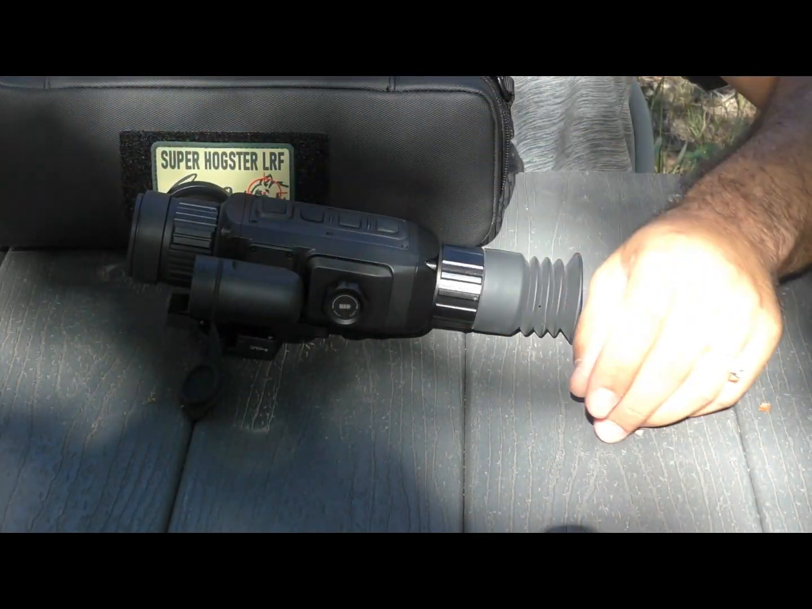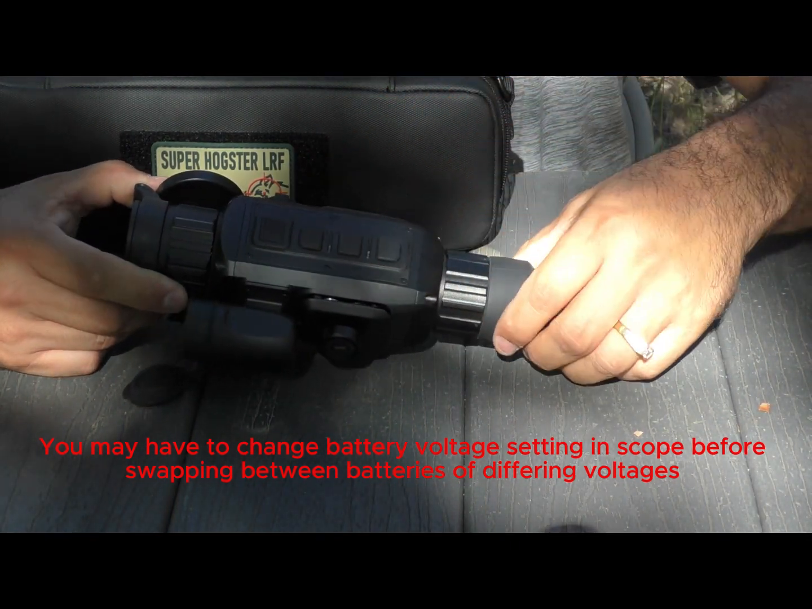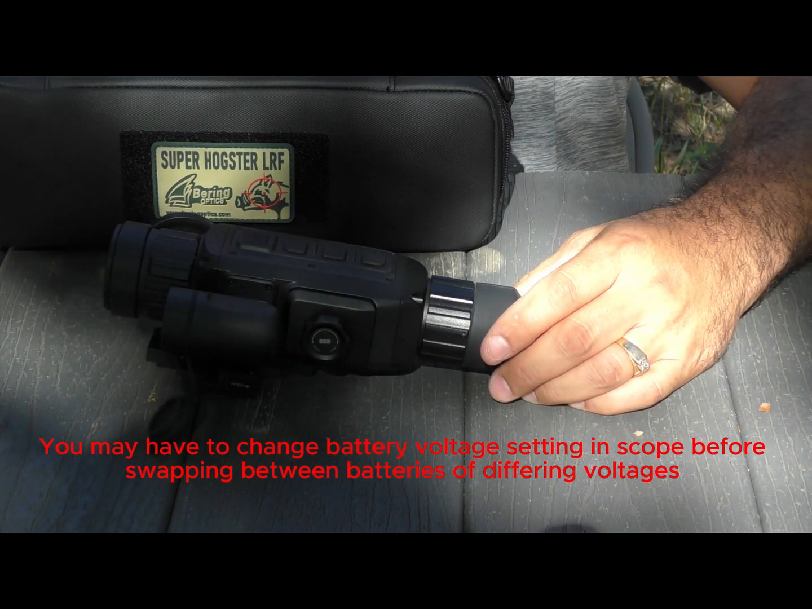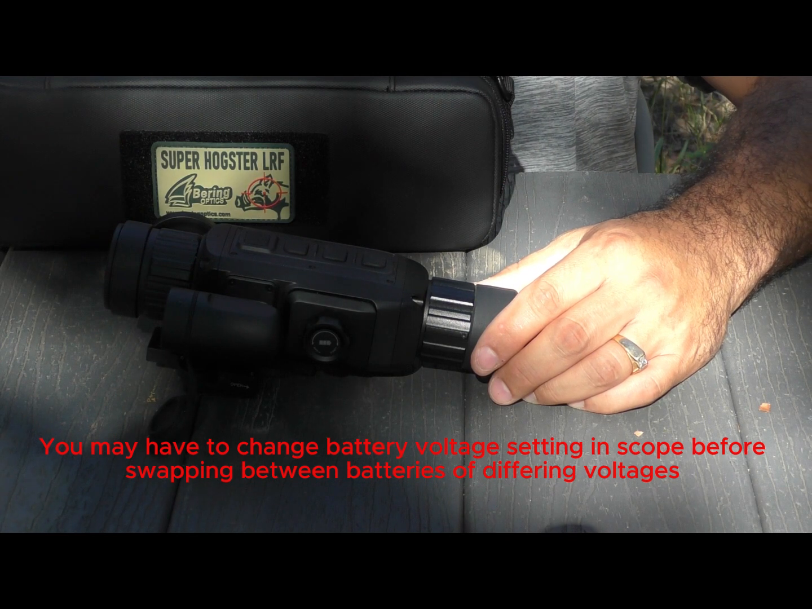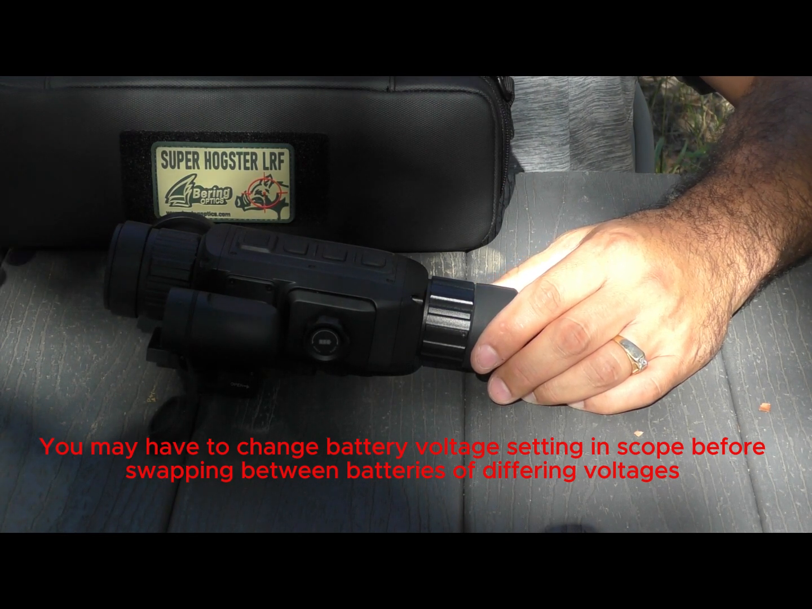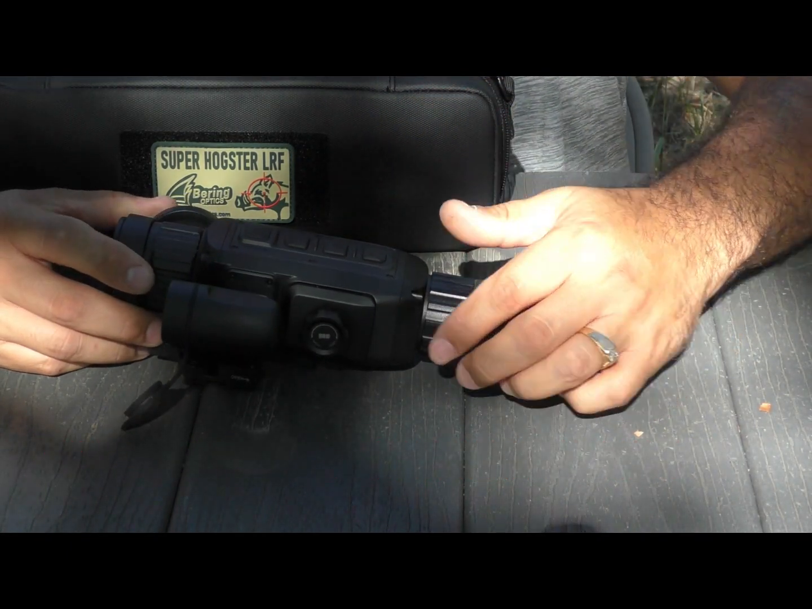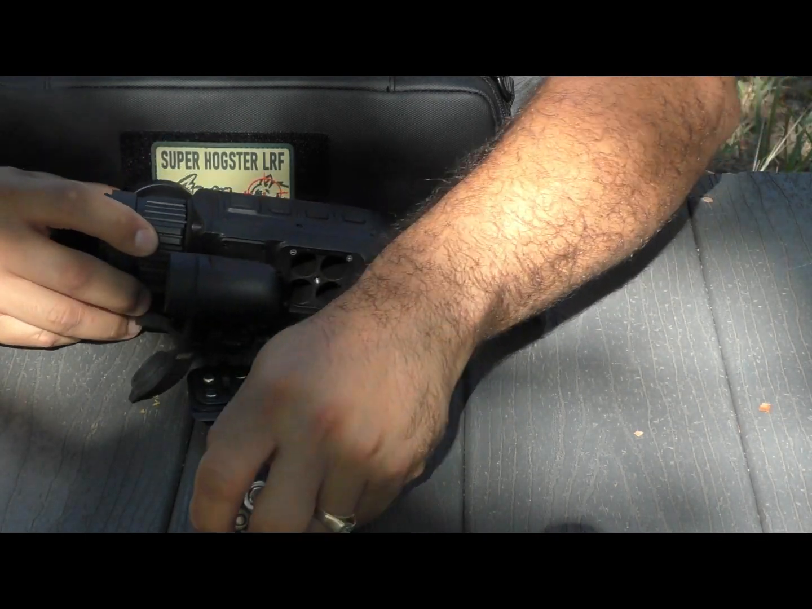There's a setting within the menu of the LRF for battery voltage. Assuming that the most common battery types to be used is the standard alkaline or lithium-ion 1.5 volt setups. If you do intend to utilize the following types of batteries, you must change the voltage in the scope on the menu prior to switching the power cells to 1.2 volt battery types.